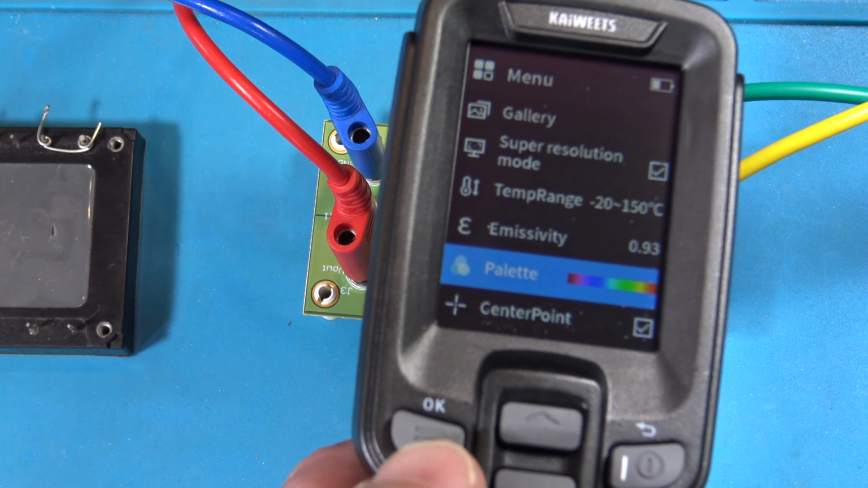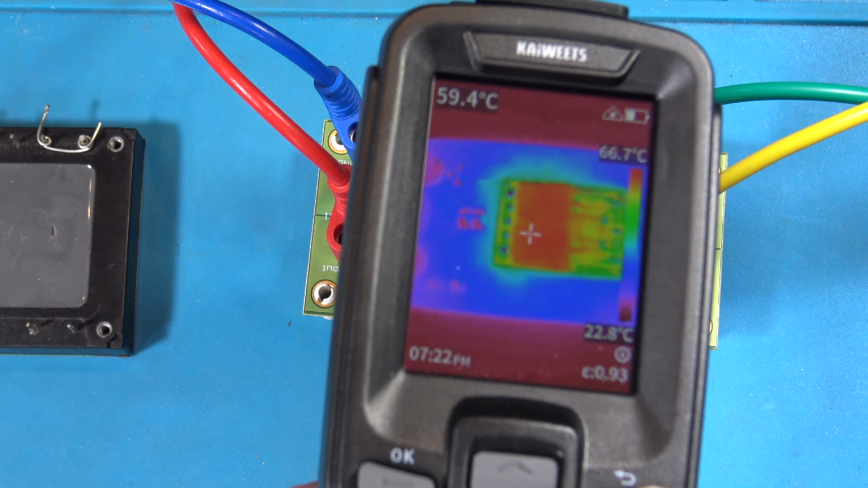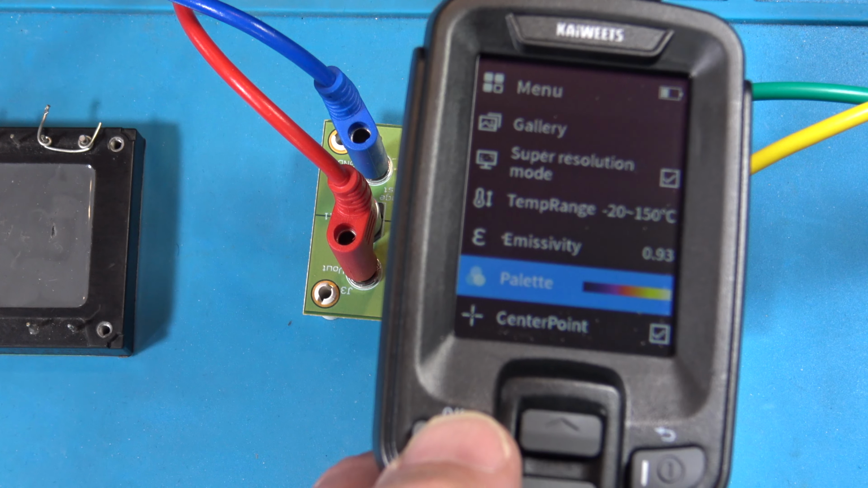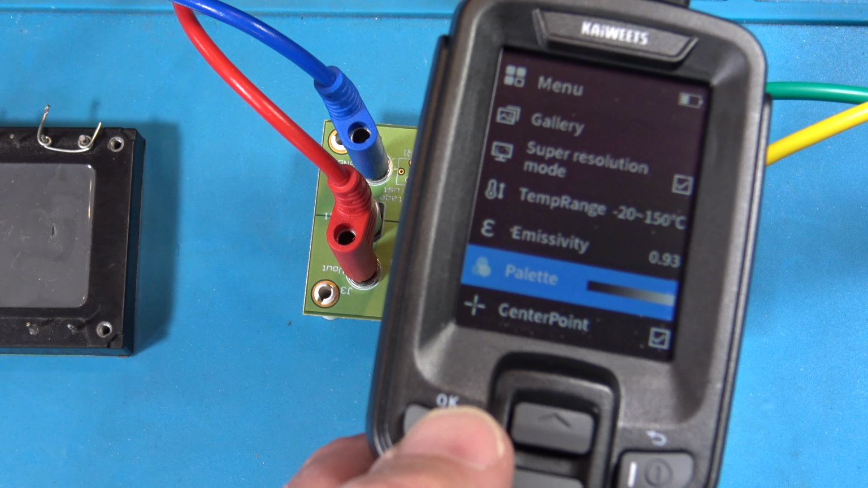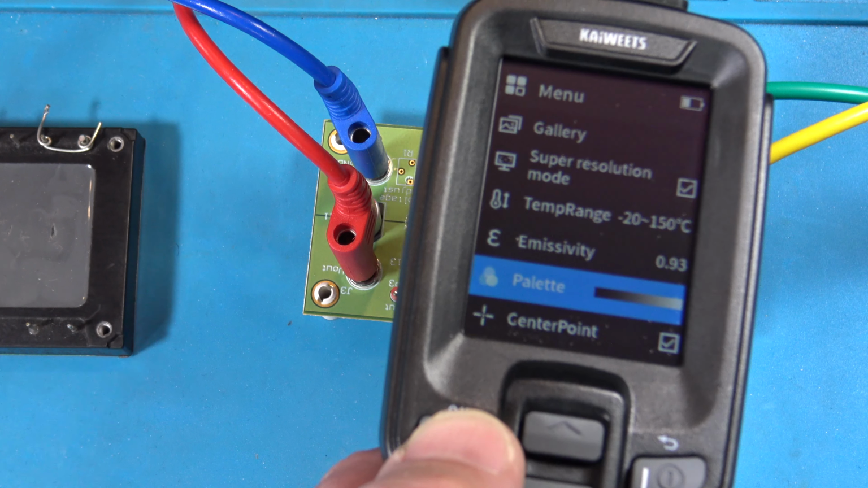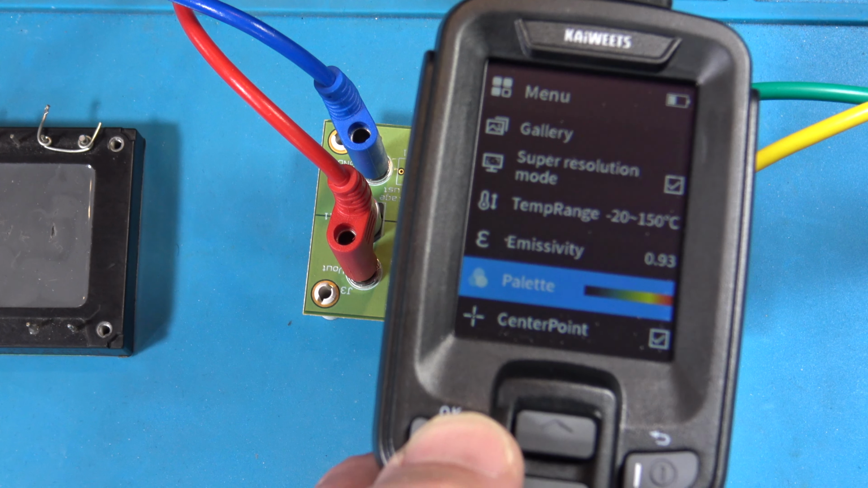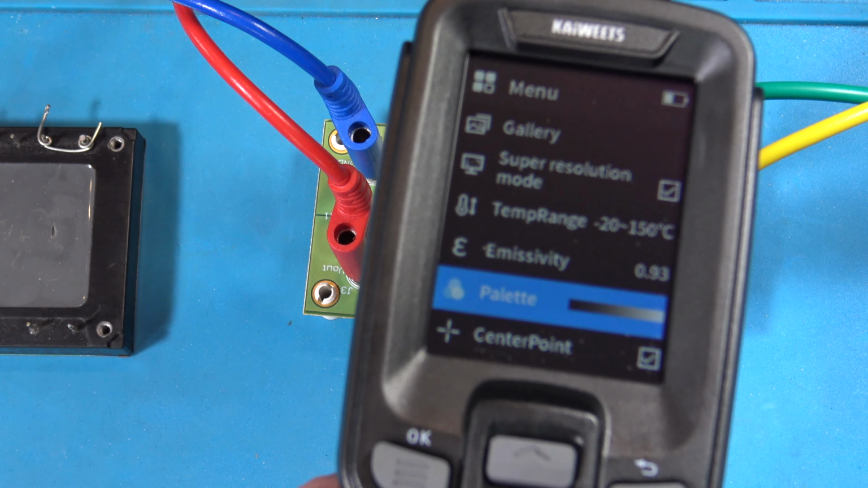See, here's another rainbow one. Okay, let's look at that, just make sure we saw that. There's that one. And then we're back to gray. Is there 6? Okay, let's start with the gray. 1, and this second one, 3rd, 4th, 5th, 6th. So there's 6 different color palettes, okay?